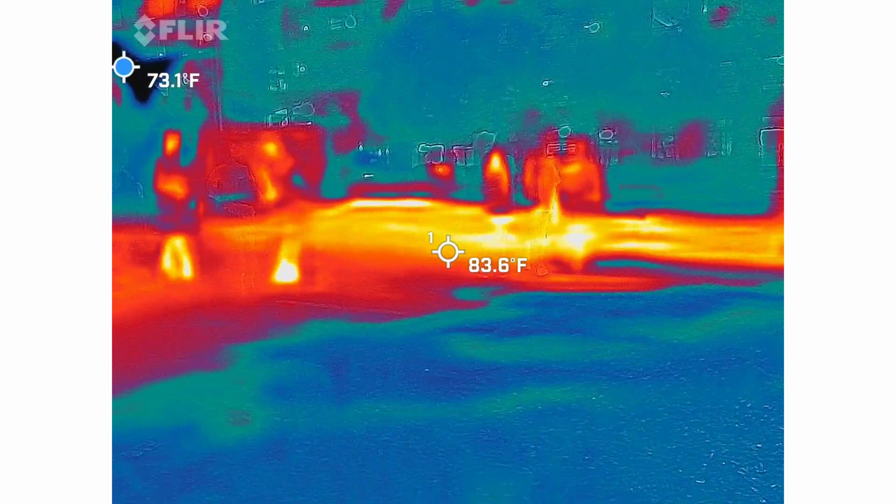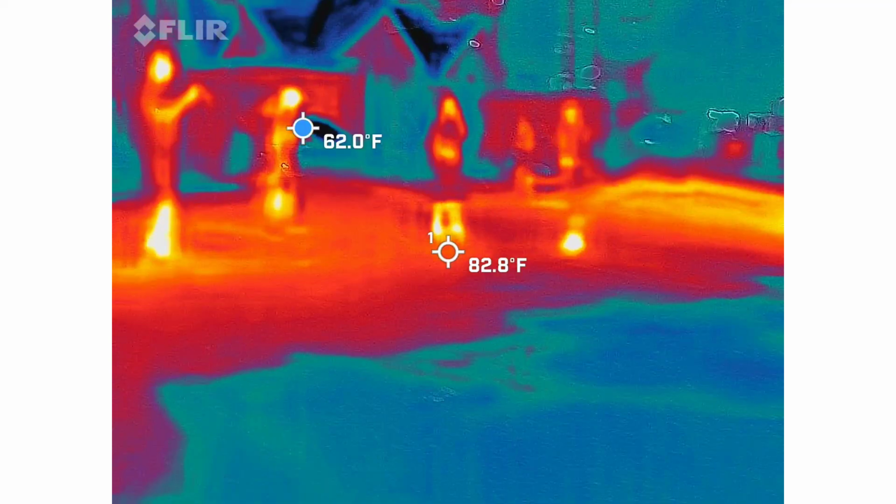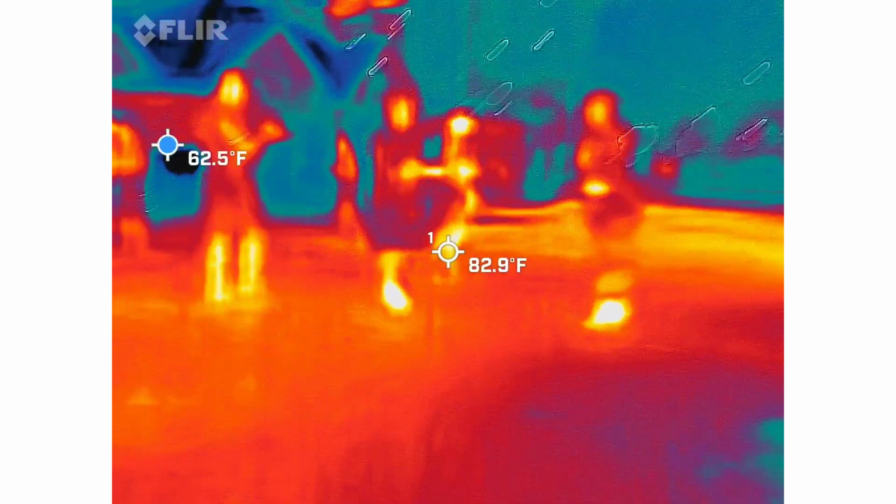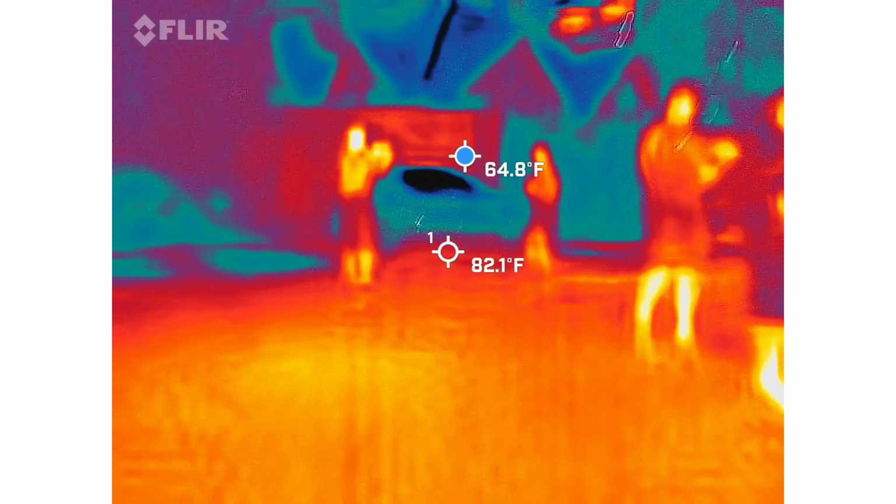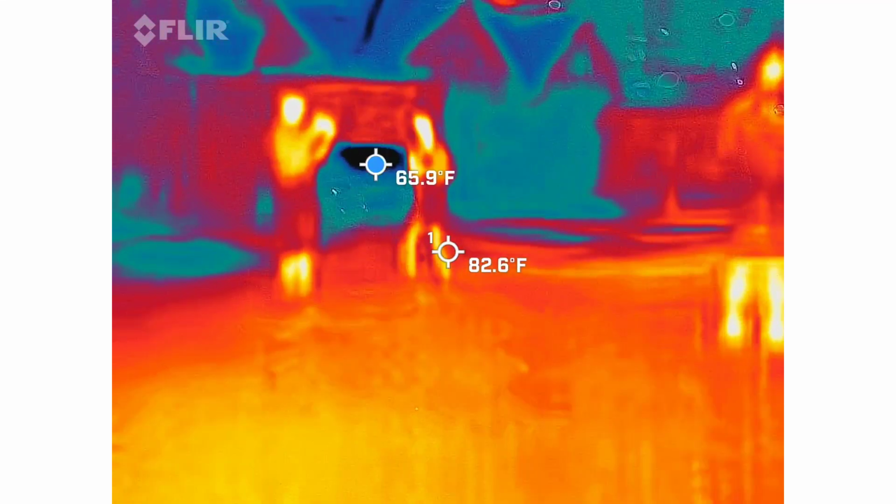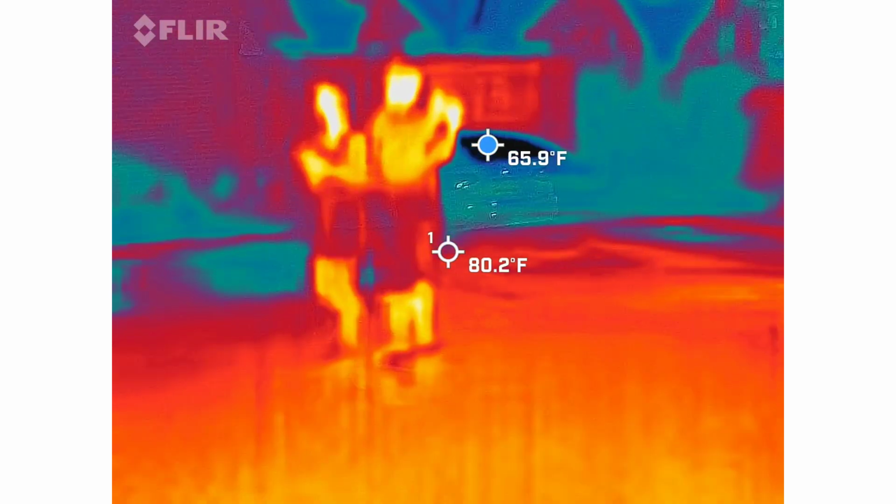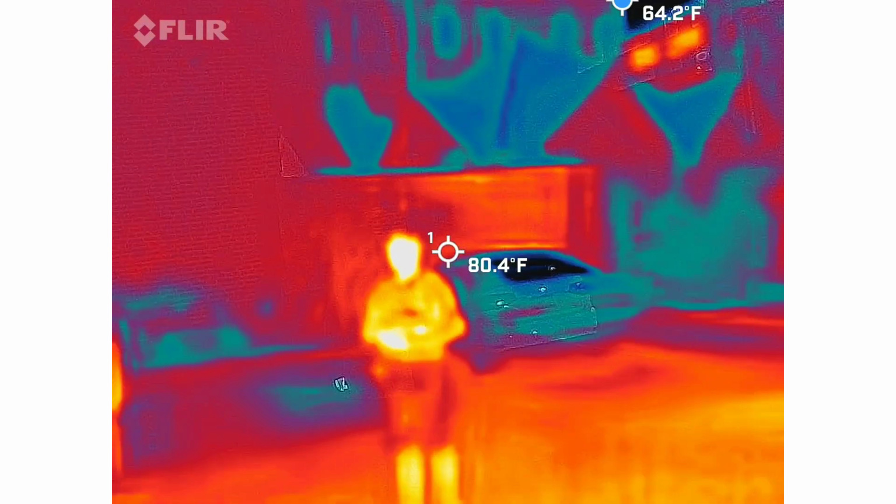It's 79. Just chew it around. Yeah, different perspective. Evan, take my photo. Take my photo. Alright.